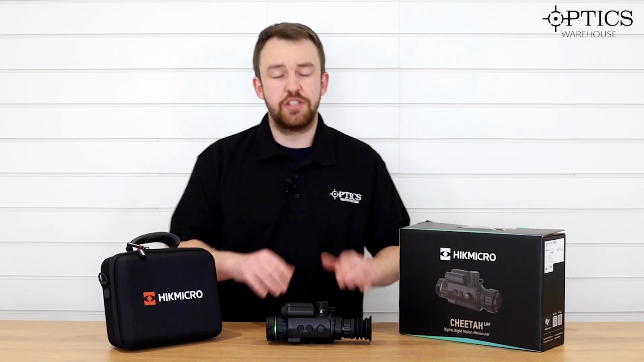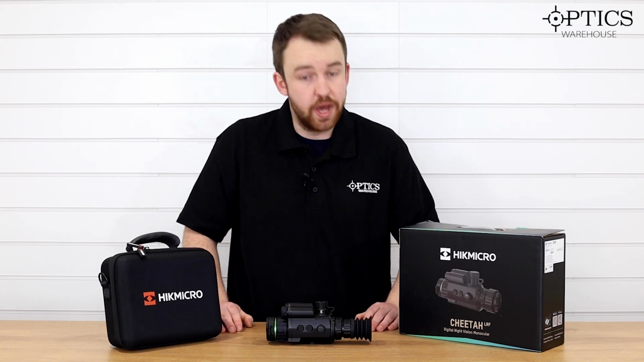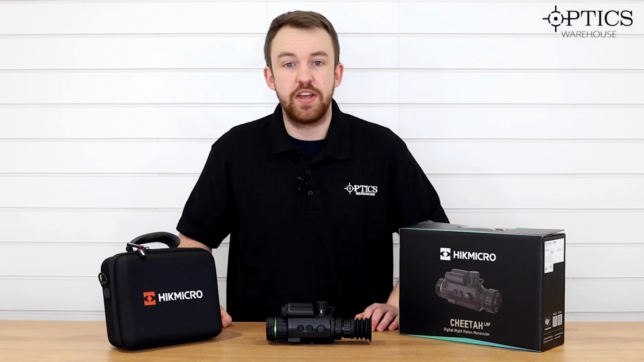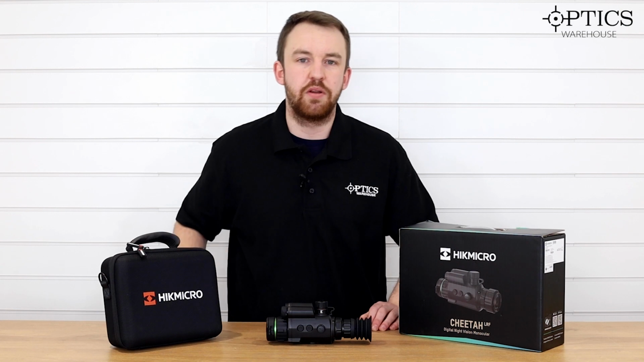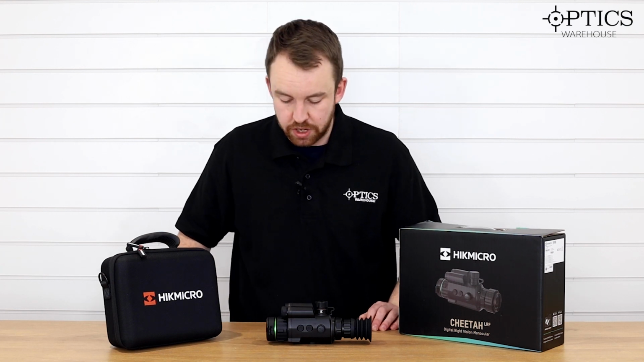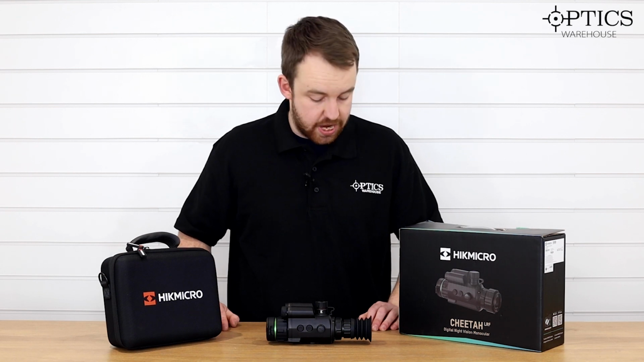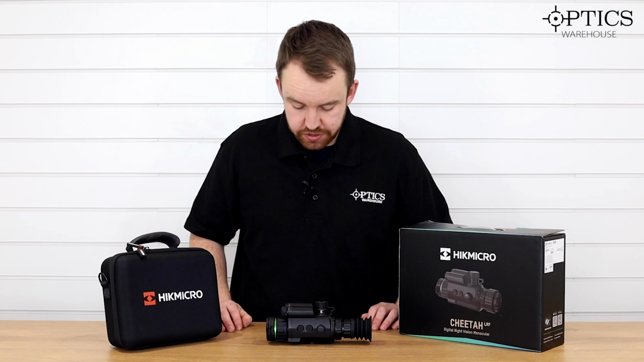So that's just a basic overrun of the Cheetah. Of course, as with all HIKMICRO products, it is Wi-Fi capable, with a USB-C interface, so you can do your firmware updates via the computer, via the application, and then of course upload all your footage via each medium as well. Comes in this nice little carry case, as I said, with the 2 batteries inside as well. And obviously, depending on which configuration you buy, depends on what accessories you get with it.